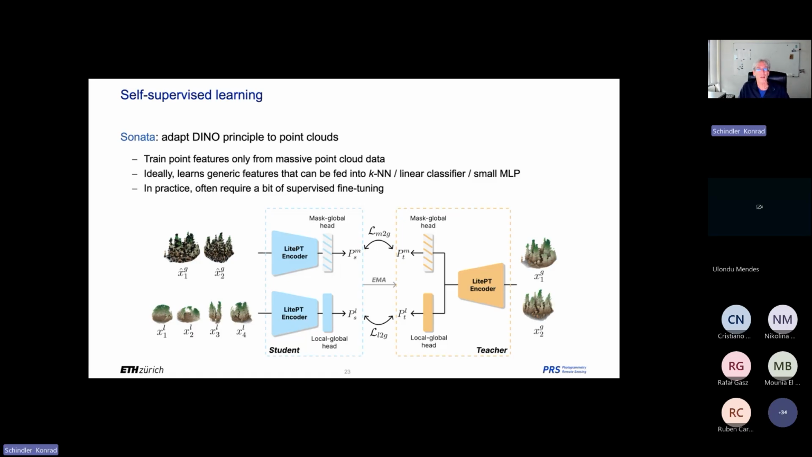Of course, in an ideal world, those features would be once and for all. You train them once and then they are good for everything. They contain all the important information, and then you just have to put a little head on top, some linear classifier or a small multi-layer perceptron or so, and that would be enough to solve your problem. That's the ideal world and what we all hope for. Dino is actually often used in that way. In practice, I guess ESA people concerned with remote sensing know that well.